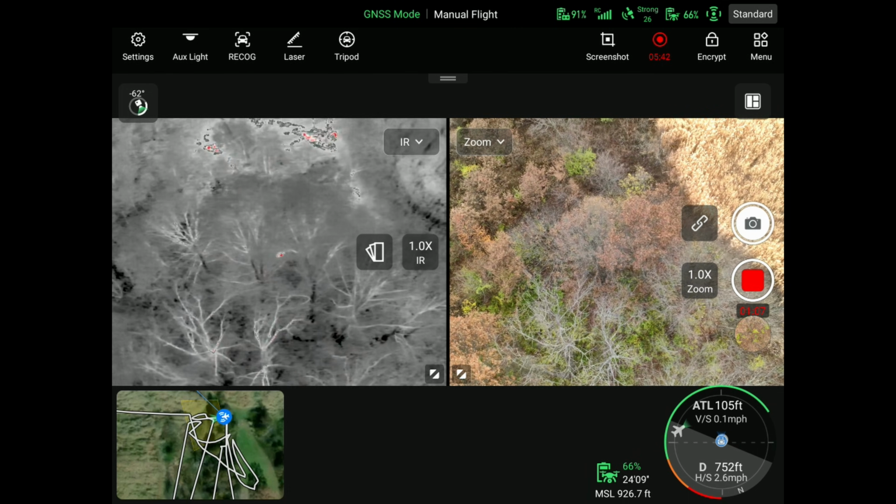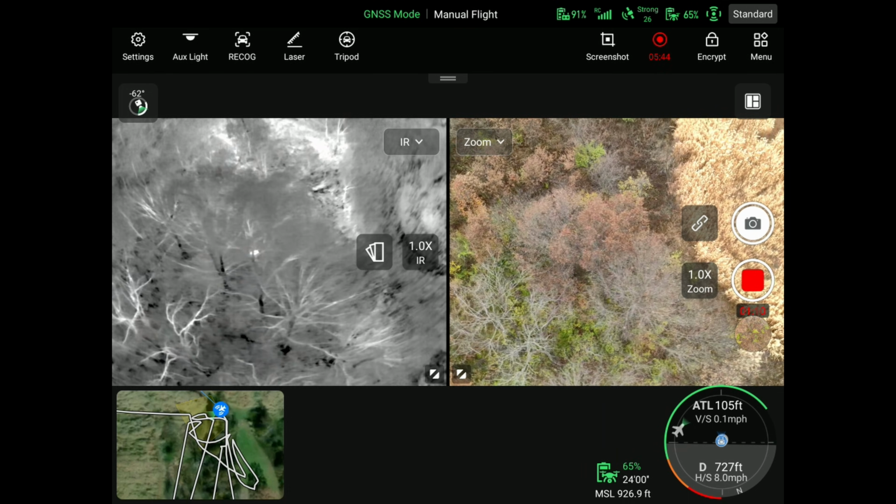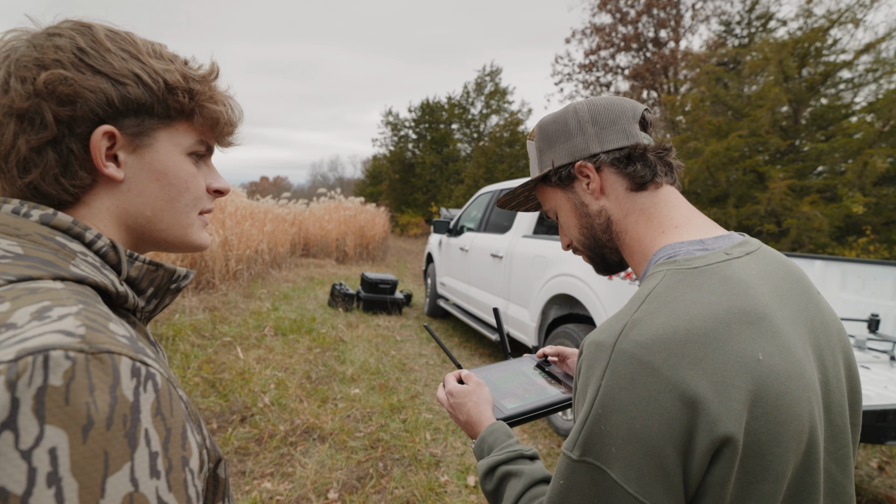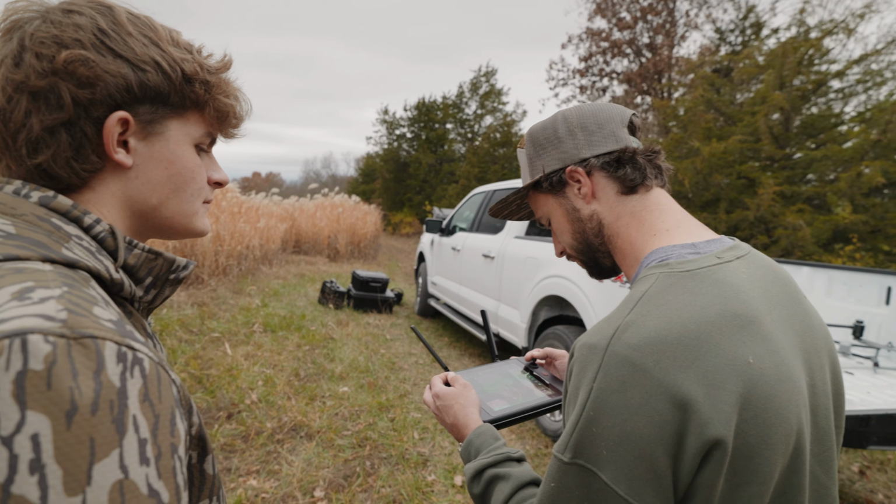Yeah, so you can pan around like this and see different angles. Now that you see it from that angle, it's pretty obvious. I find that panning around and showing different perspectives makes it really helpful.